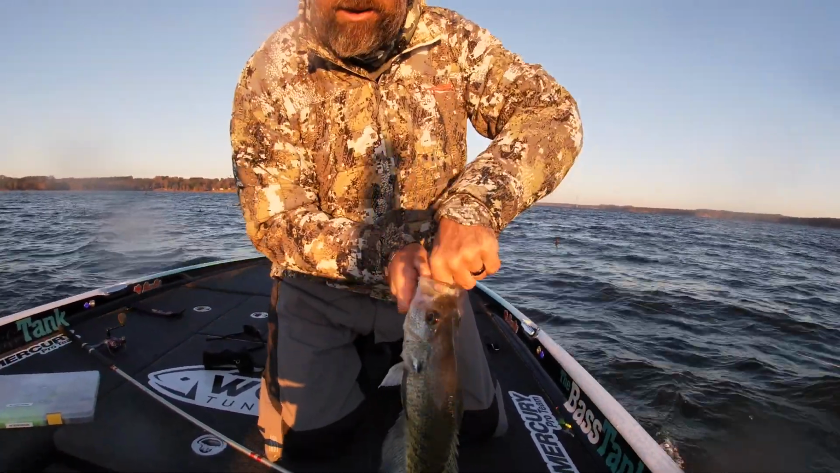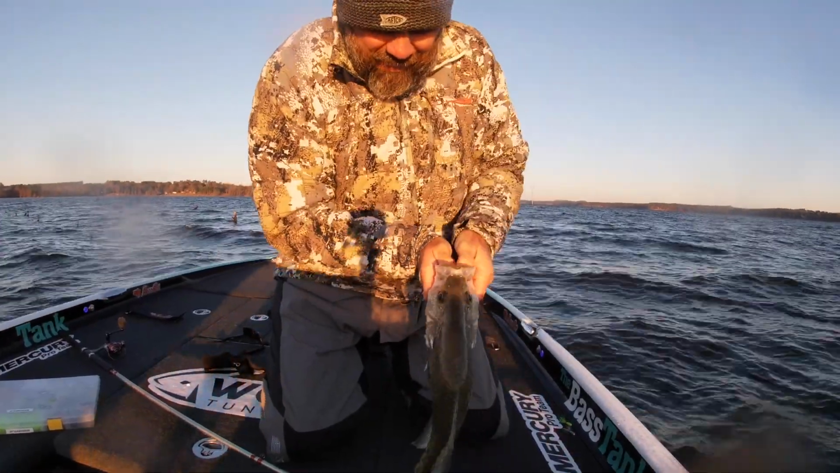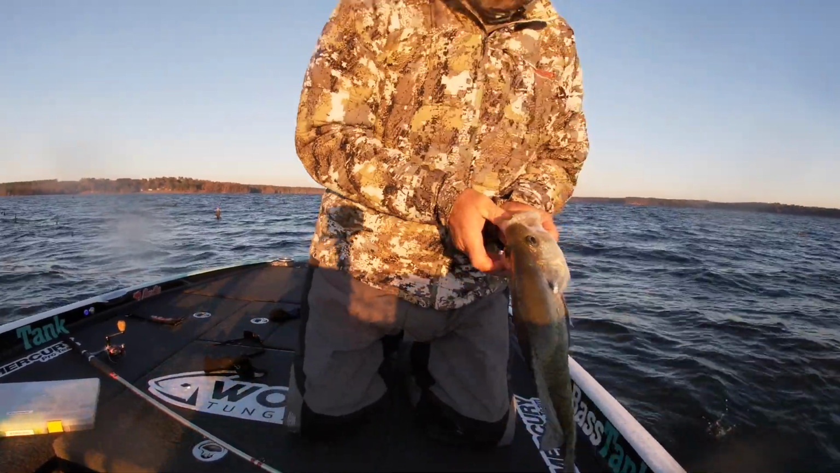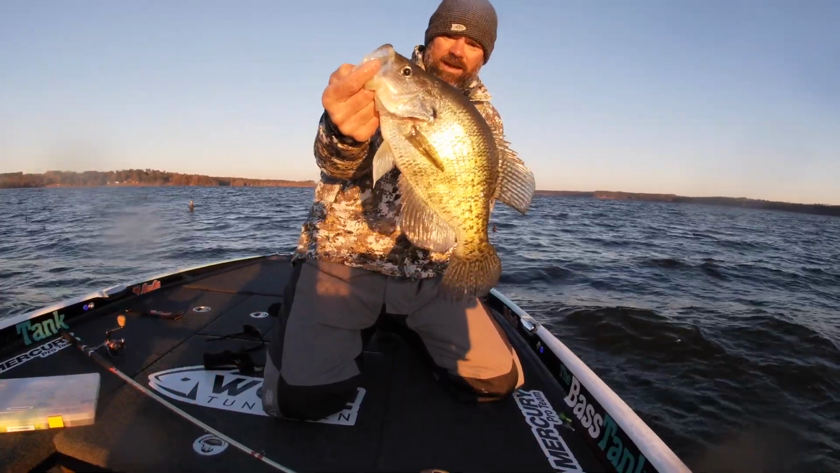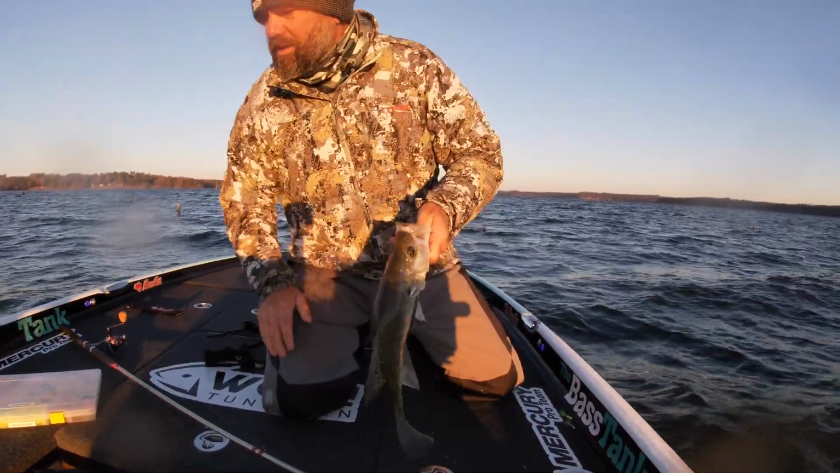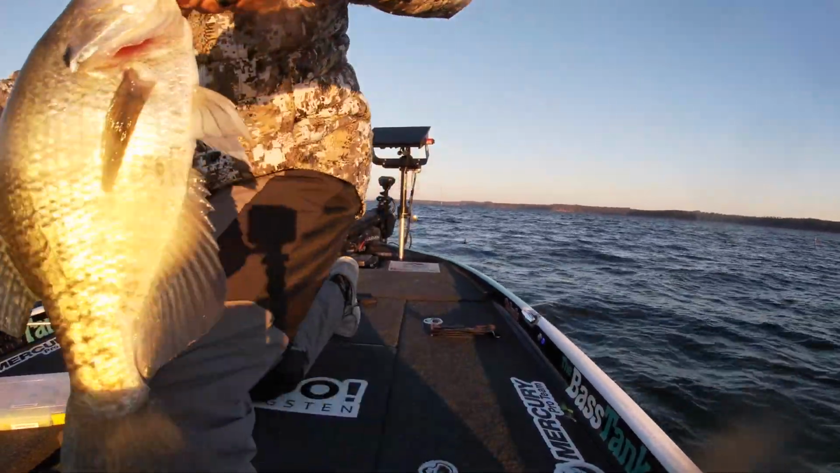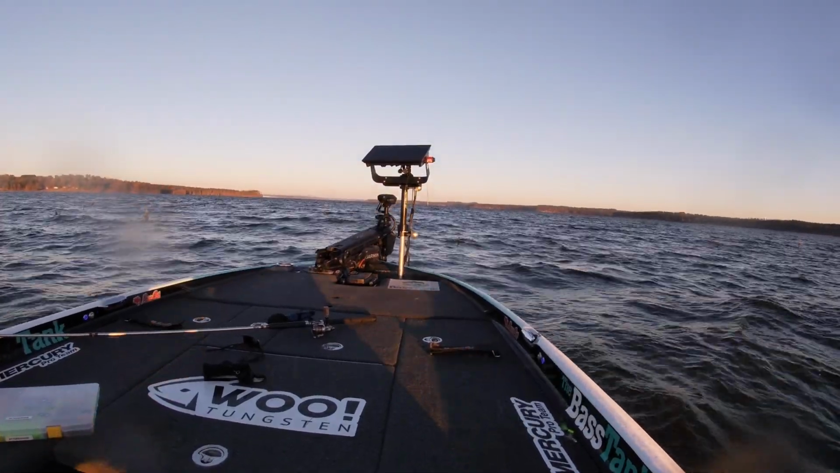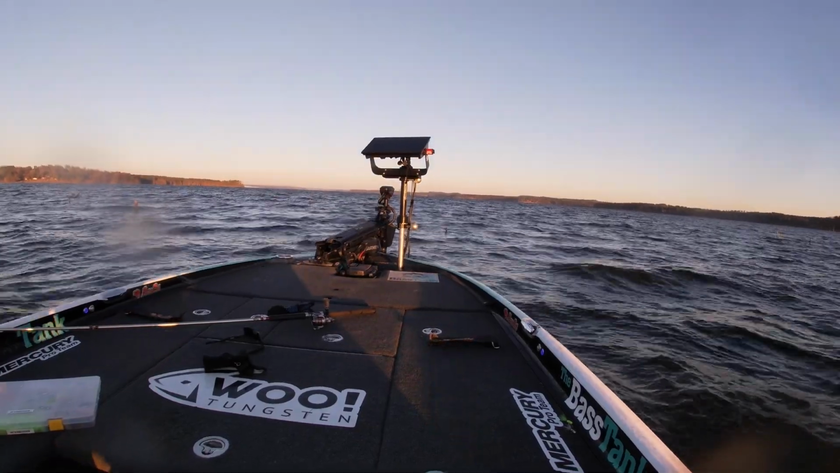Yeah, everybody over here using 1/32-ounce hair jigs. If they want something big, give them something big. Golly. How big do you think that fish is? Woo! Holy moly!